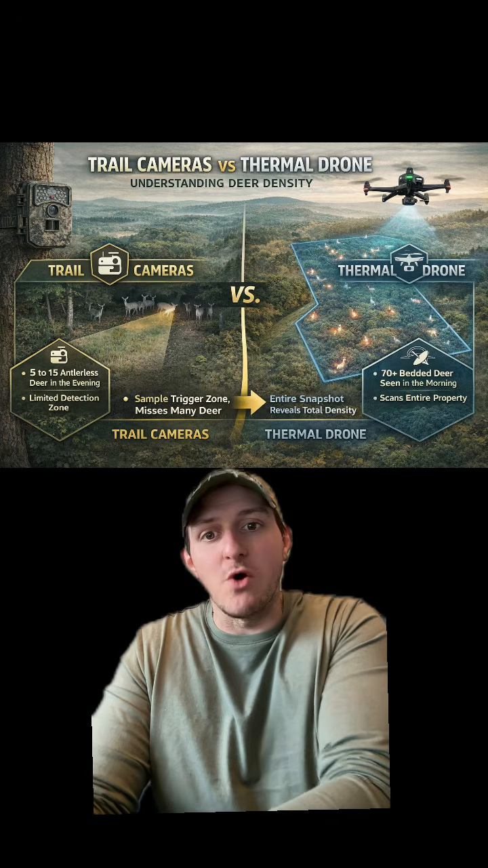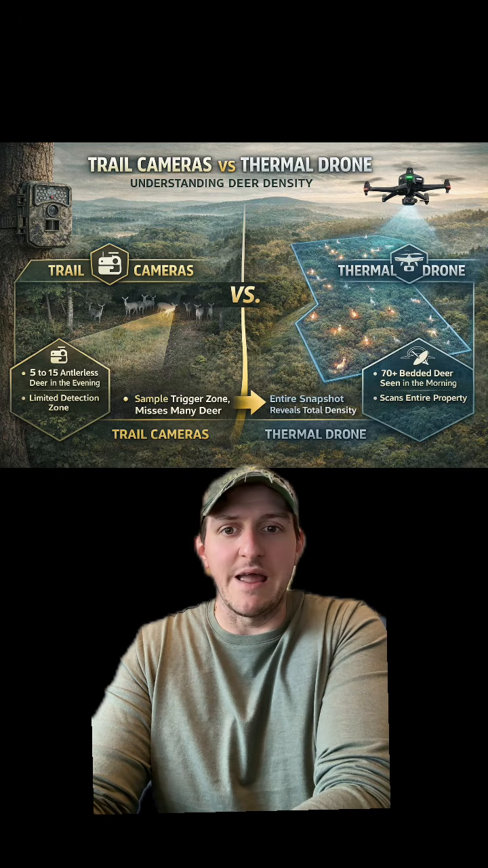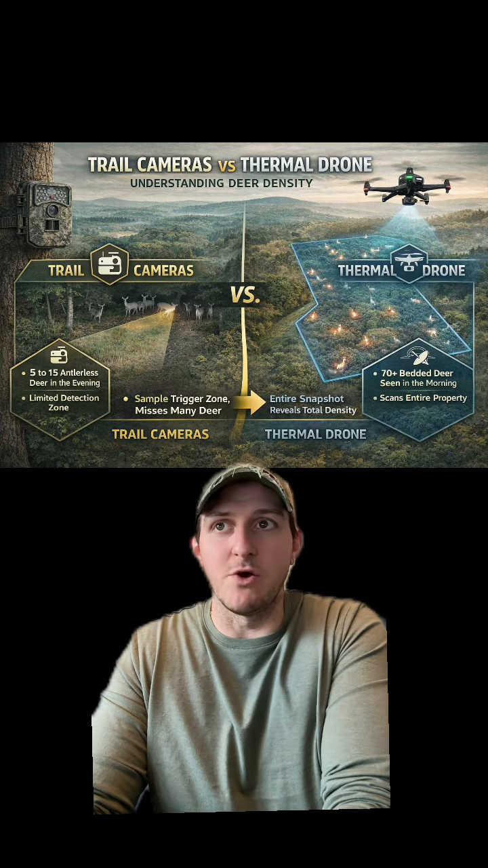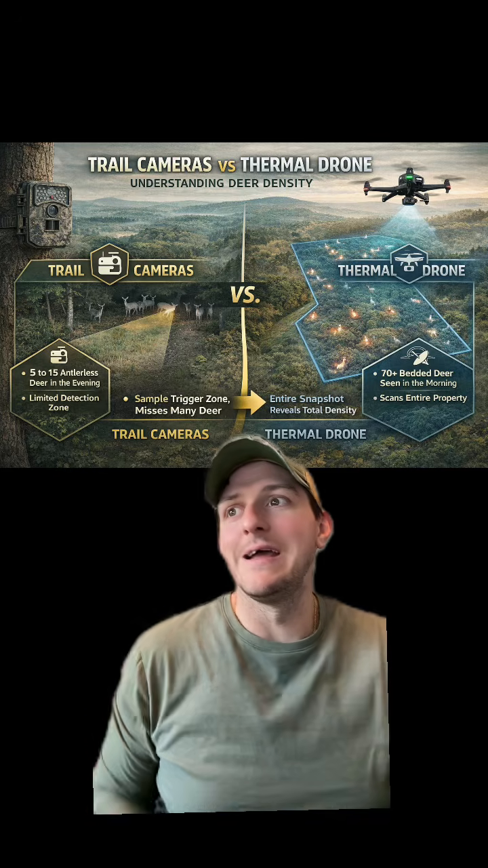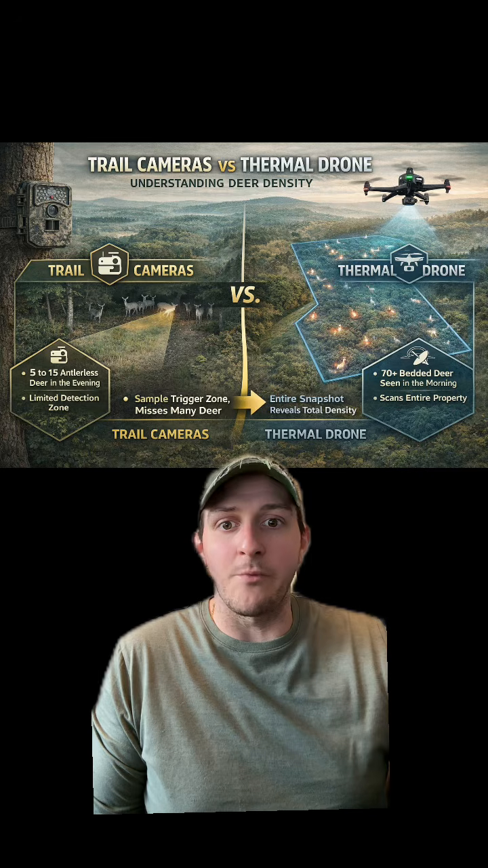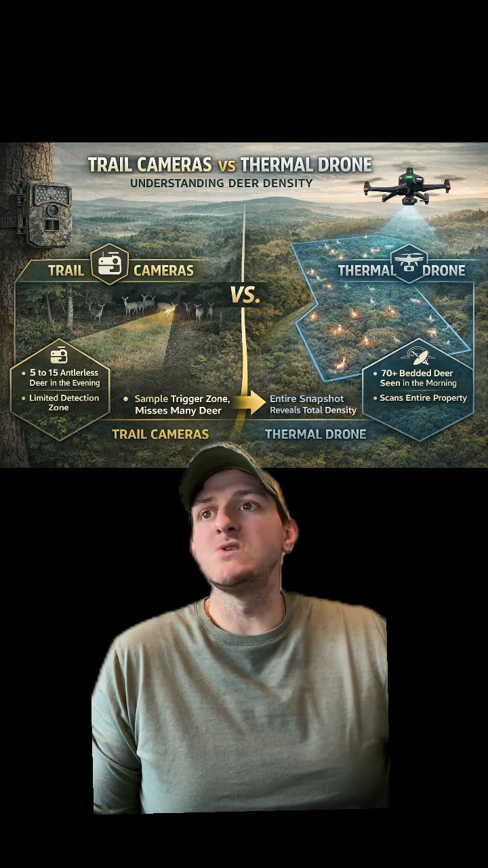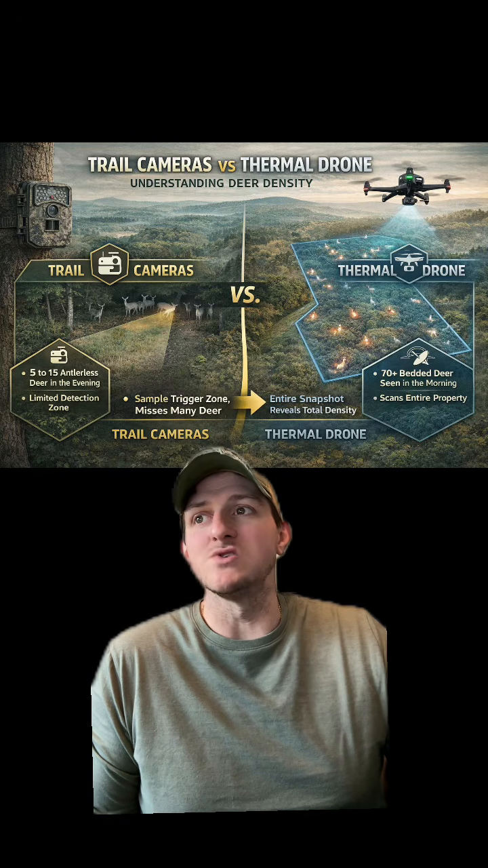So just the adult does, assuming 50% were young bucks and button bucks as far as the antlerless, that's 25 to 30 adult does that are either bred or capable of being bred. Using really conservative recruitment rates, my female base would still produce next year roughly 13 to 25 fawns going into next fall.